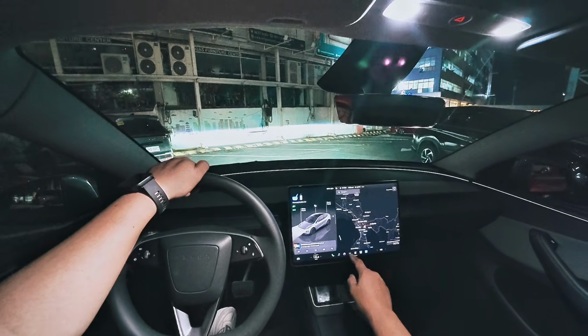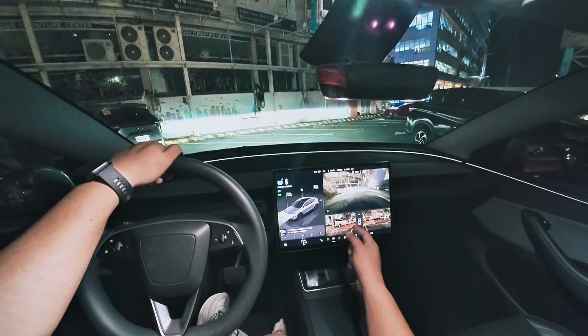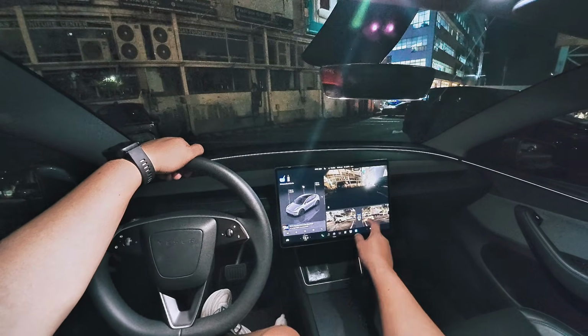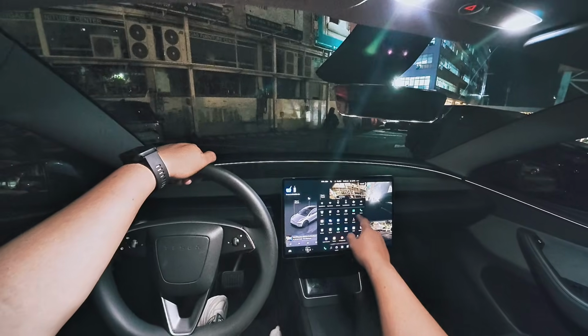Anyway, you've got your built-in user interface. Google Maps is right here, very, very useful. You got your camera system. Let me just show you the camera system. You see it's pitch black outside, but the system is really, really bright. As you can see here, you can even see the back. It's bright, guys. It's super clear, even at night.